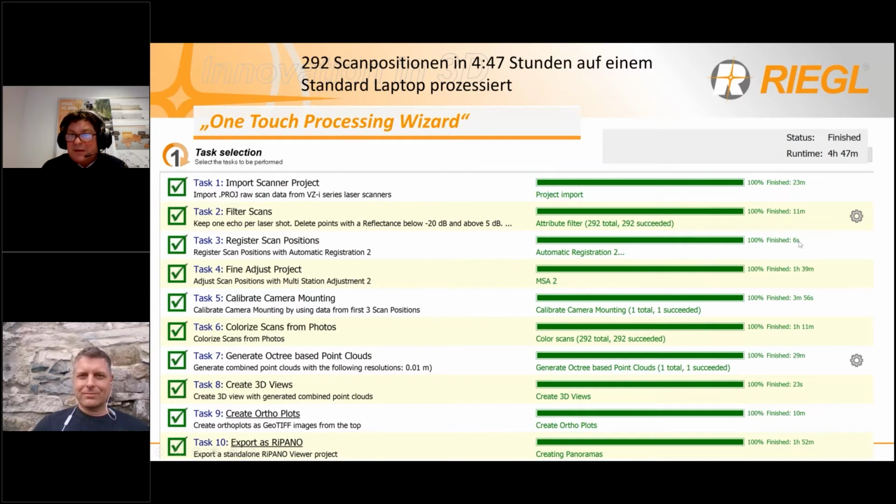You can see it takes 6 seconds because all the scan positions in this case were registered already in the scan. The fine adjustment means the multi-station adjustment. We modify all the scan positions to reduce the maximum error, to have a good overlap between the different scan positions, and we can also use the control points. We can modify the mounting calibration of the camera, which is the external calibration. We keep the internal calibration of the camera fixed, and afterwards we can colorize the scans.